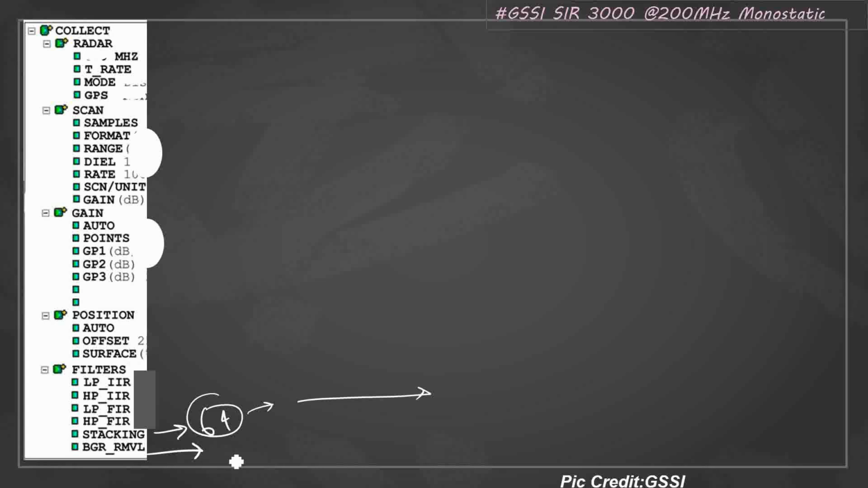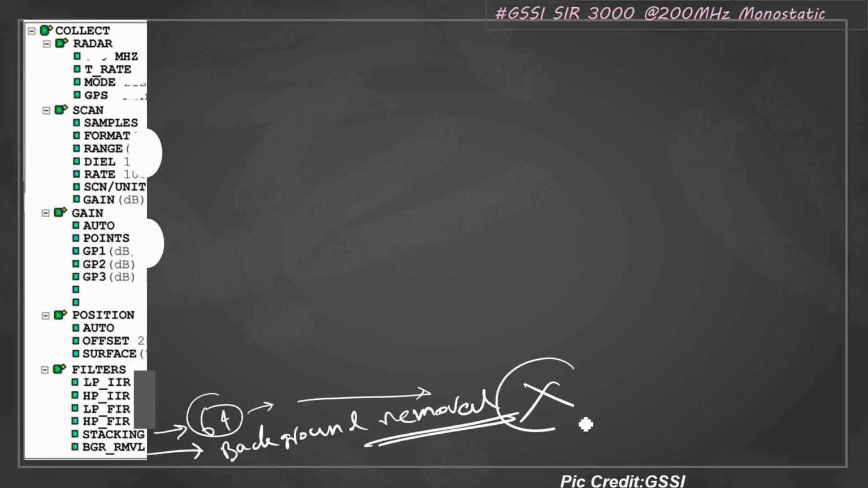Now this point, BGR removal, that is called background removal. What I suggest, do not use this point. Whatever you do, take the raw data and do it in the Radar 7 processing software, or Mac GPR, whatever software you require. Do that there, but don't use it during data collection. If you remove the background, in layman's terms, you will remove some horizontal layering.